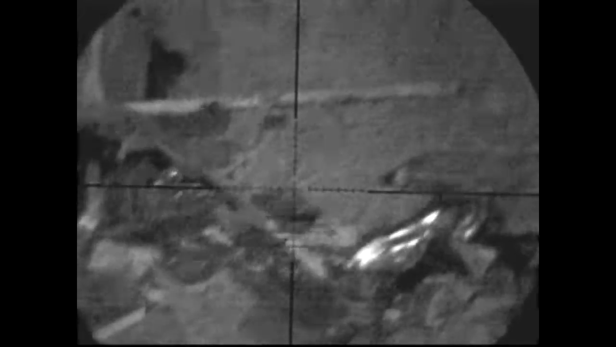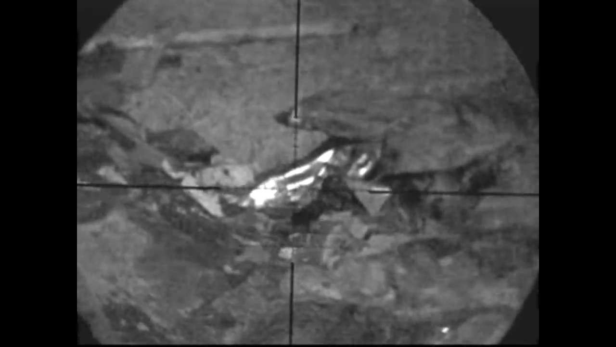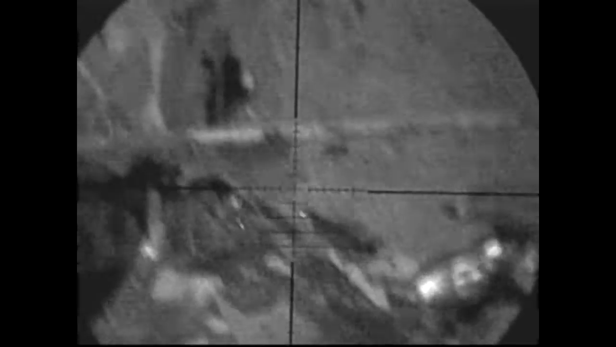Same sort of area, about 10 minutes later. Seems to be a lot of rats in this part of the recycling pile. Just keeping an eye on there, see what's happening. Look at them all. Place is crawling with them tonight.